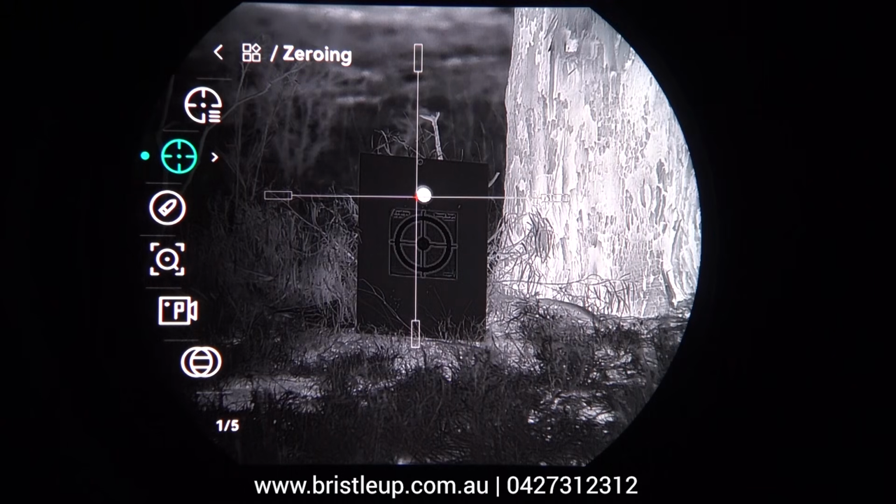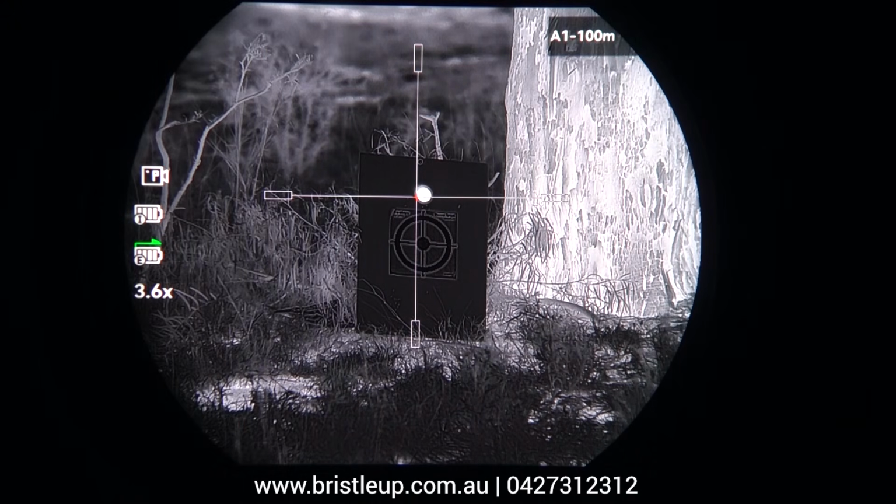So now what you would do is just move out to a further distance and now focus on getting it to group, making sure that it is zeroed as accurately as you would like. But essentially, that's how you zero it. You can have multiple profiles and you can have multiple sub reticles or profiles inside that profile. So that makes it quite good.